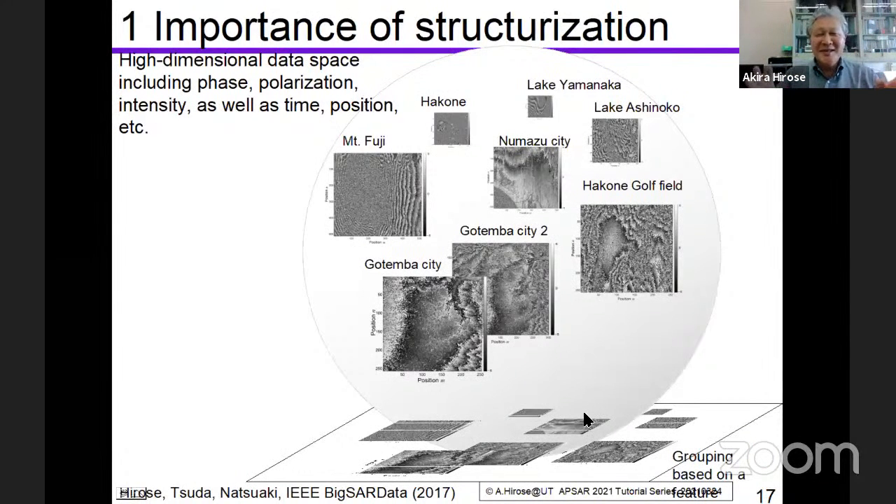We have to structuralize the data in many feature directions. So we may use the shape of the land, we may use vegetation, we may use just the intensity of the dark scattering, and also the infrared visible light observation data.